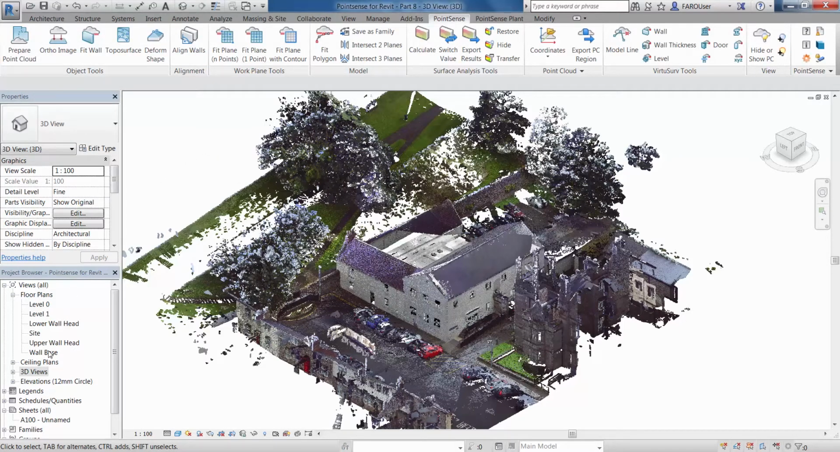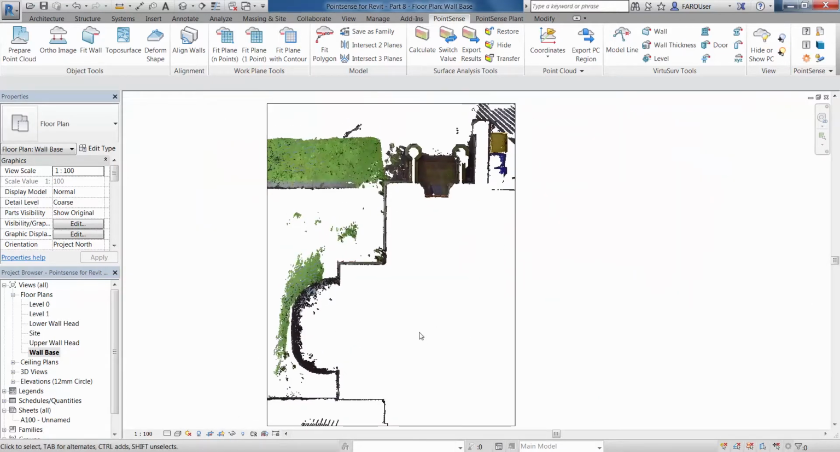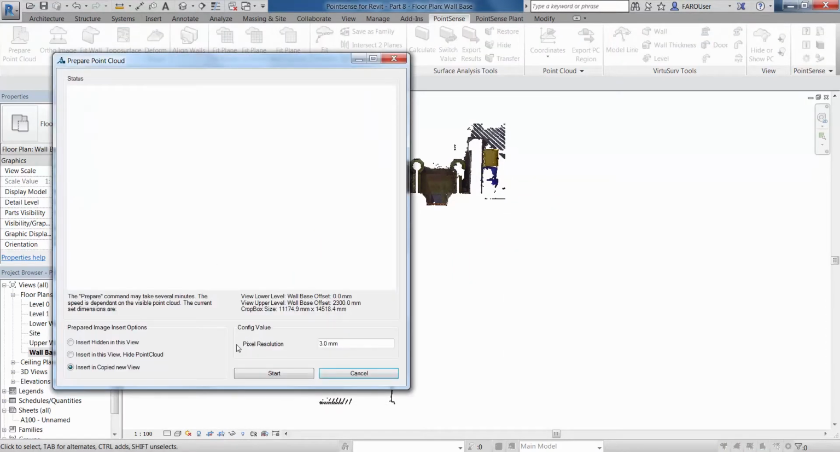I'm going to go to the wall base level now, which I've created, and you can see we have this area of the site which has been scanned only from the outside. So I'm just going to crop that down so that we can use the Prepare Point Cloud tool on this area. And if we go to the Prepare Point Cloud tool, you will see in version 17 we can now set the pixel resolution when we do this.